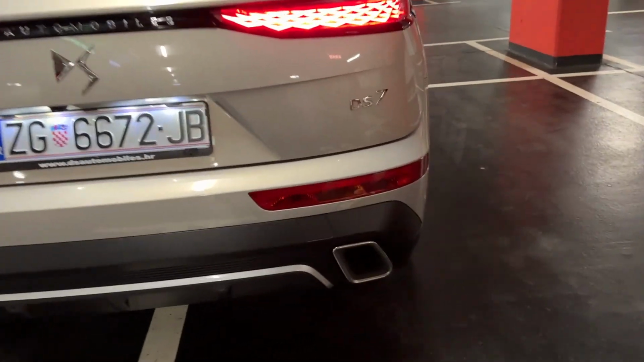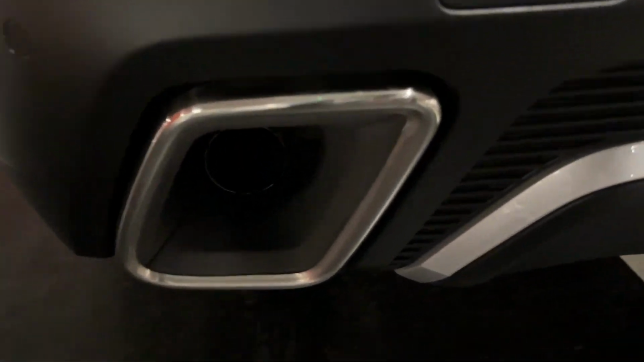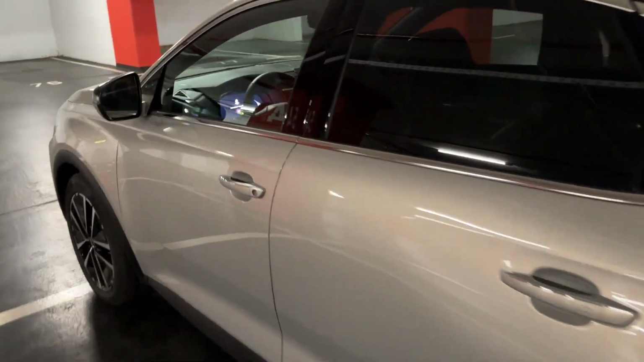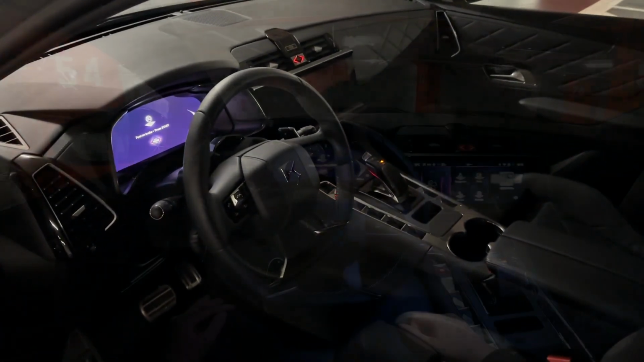Also, let me show you this, the exhaust pipes, which are here, so the real ones. That's a big thumbs up from me, and now we are ready for a night point of view test drive. So let's see it from the driver's perspective.